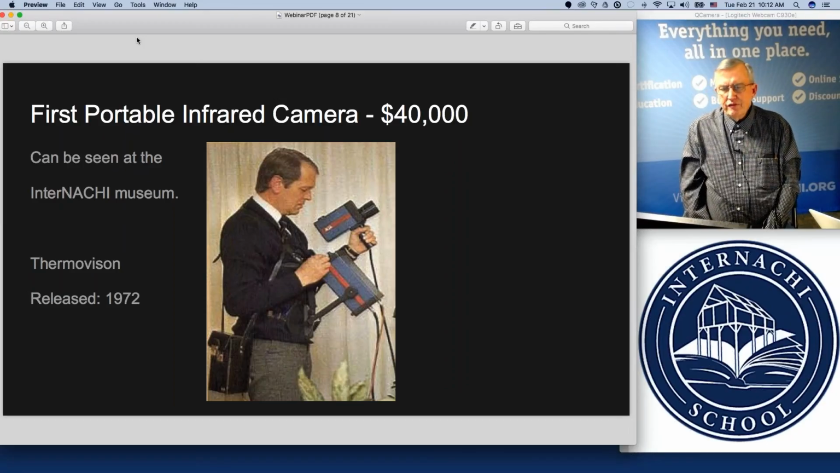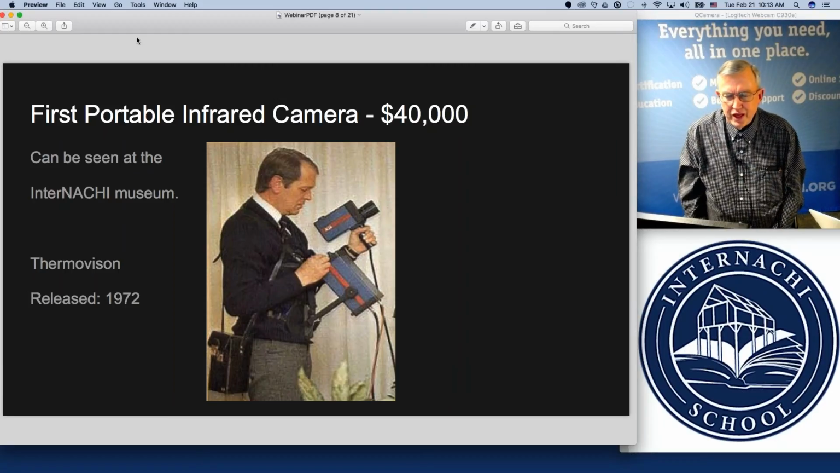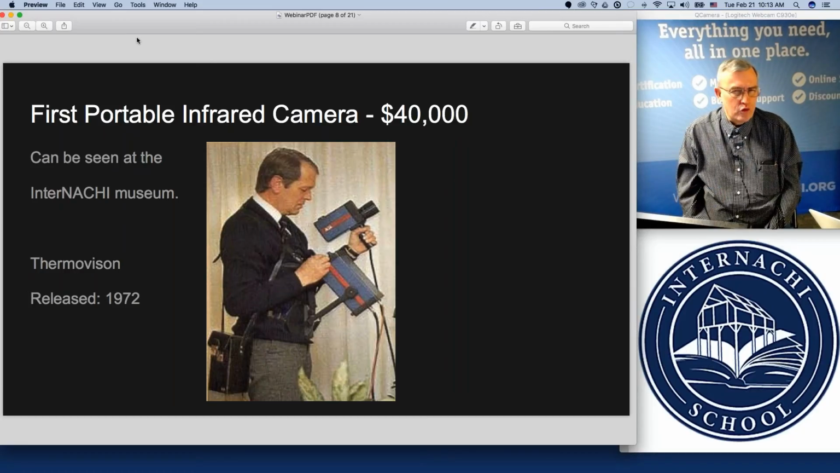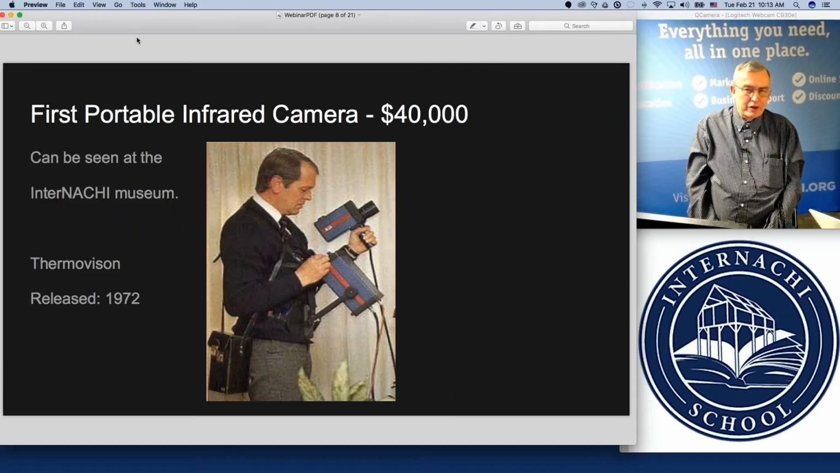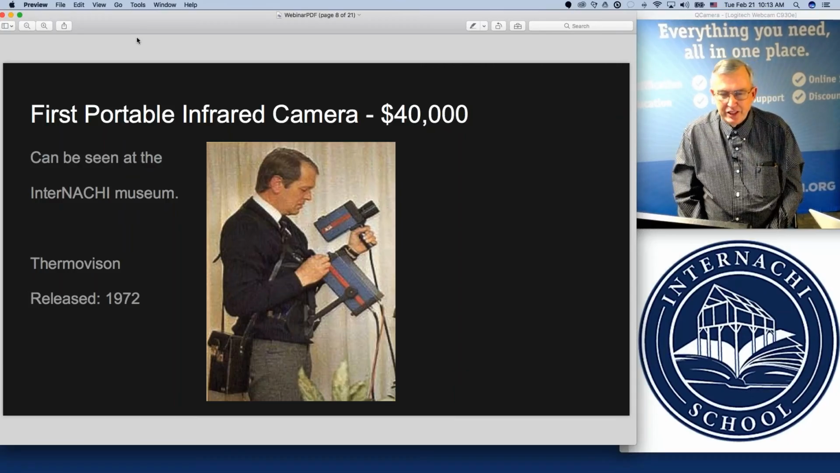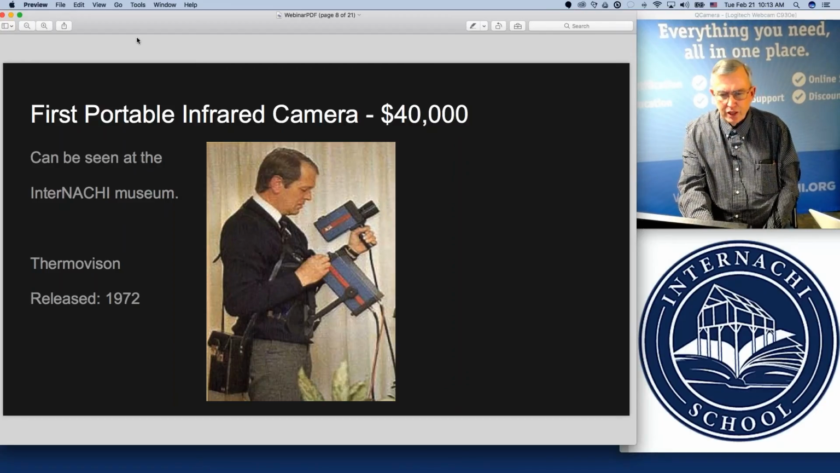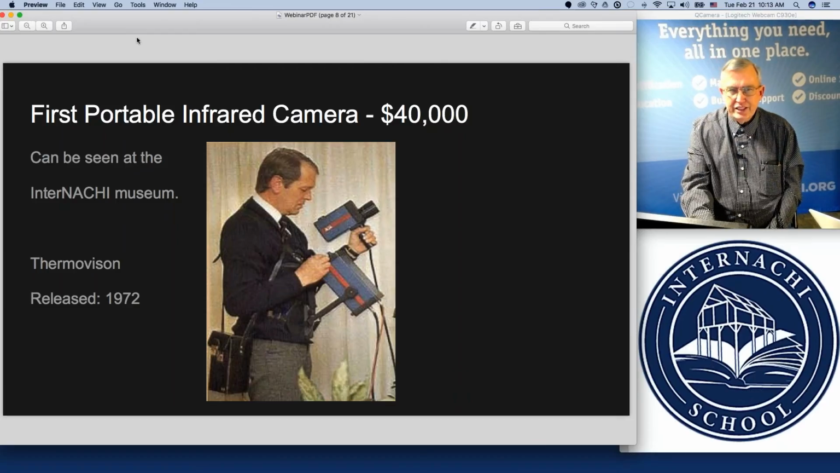And the inflation factor of $40,000 plus the maintenance costs would run into about $250,000 if you were to buy the same camera at the same price in today's money. So that was quite expensive back in 1972. So again, the average home inspector was not just running out and spending that kind of money on buying a thermal imaging camera for home inspections. And home inspections back then were in their infancy. It was not as common as you see today.